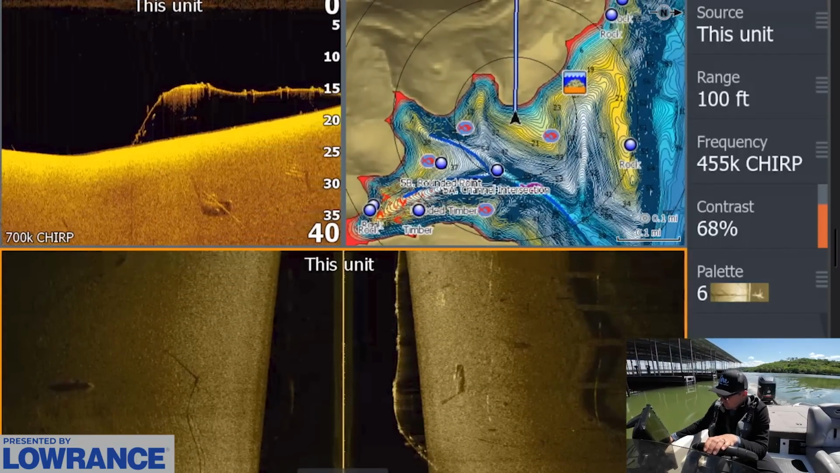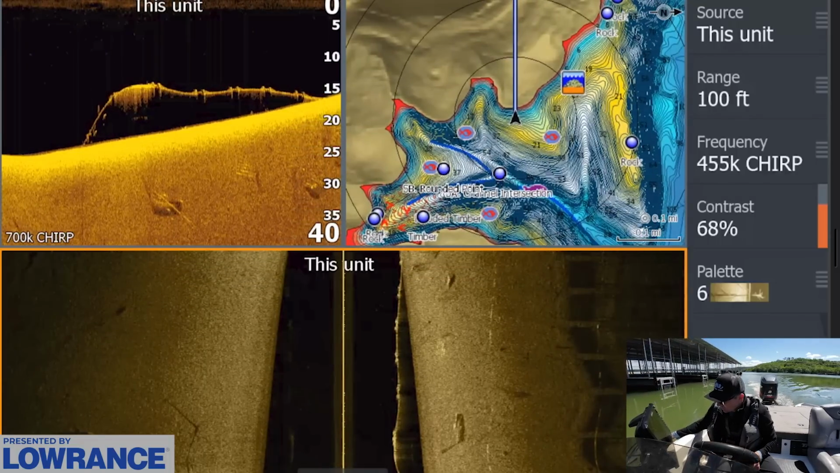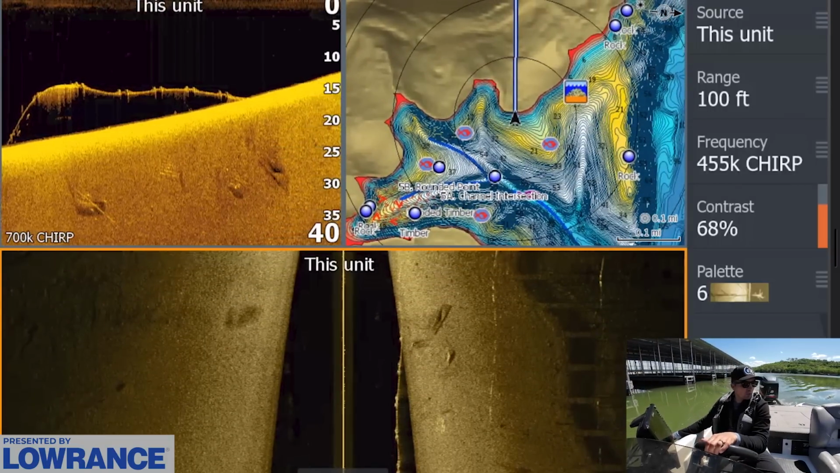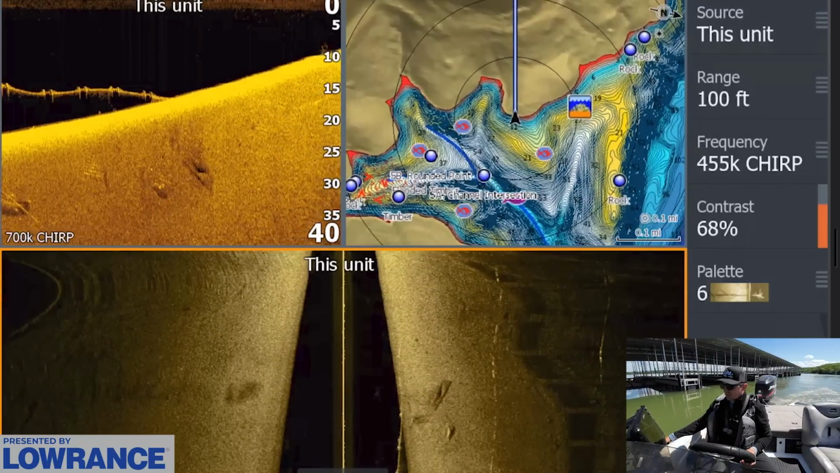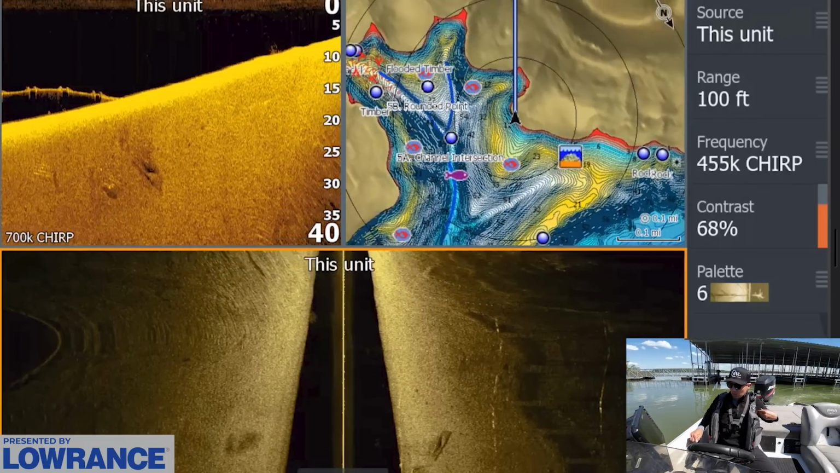It looks like there might be a fish or two. It's really hard to see on the side scan with this deal because again, these fish will be suspended up high, but it does look like there's potential here. Let me just roll in here real quick, and I'm just gonna make a few casts because we saw the bait fish here, and I just have one of those gut feelings about this spot. I think we might be able to catch one on a wacky worm here.